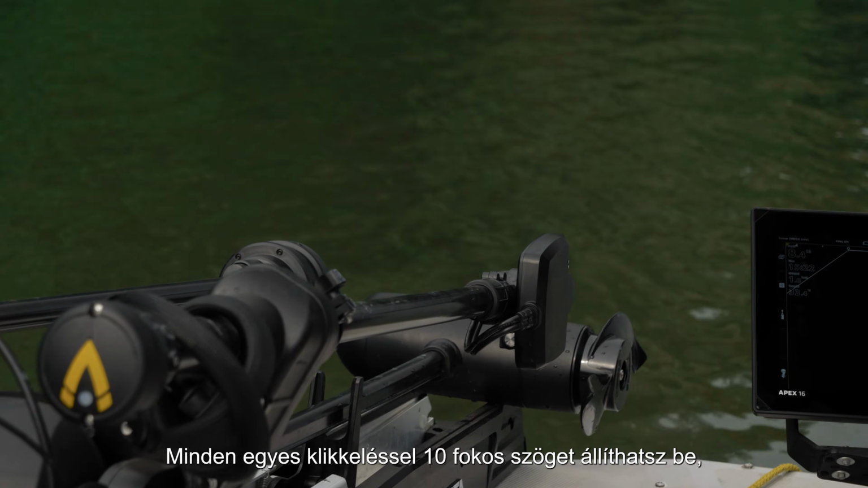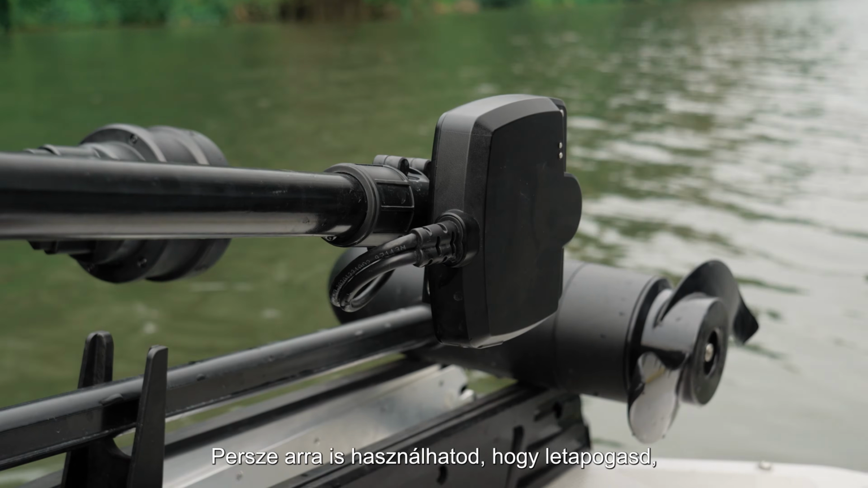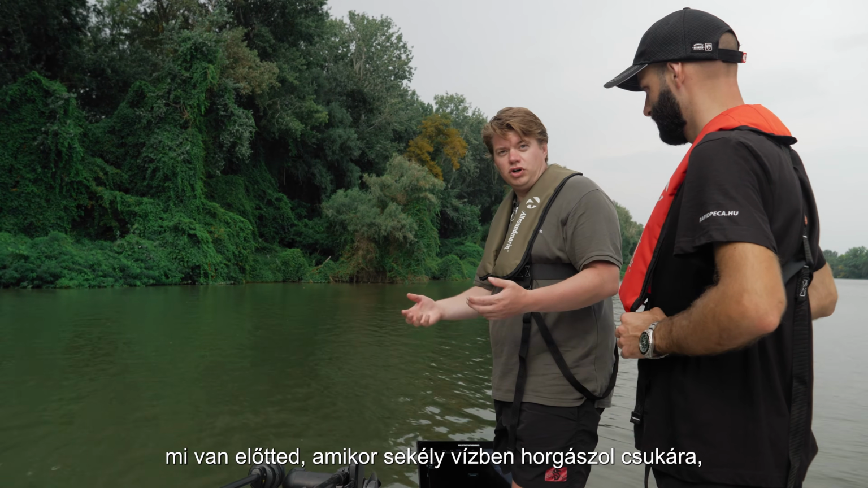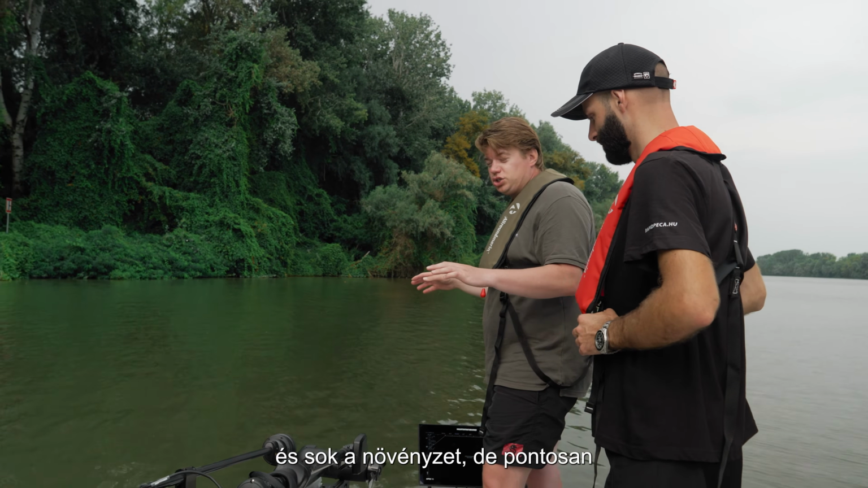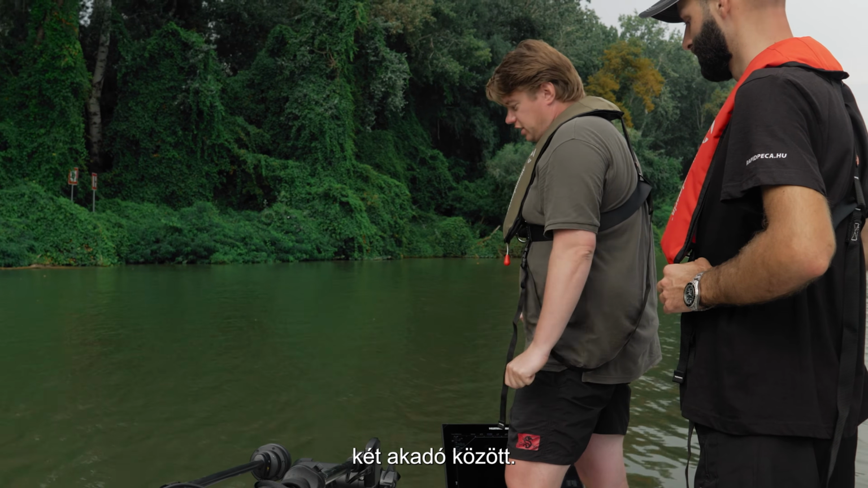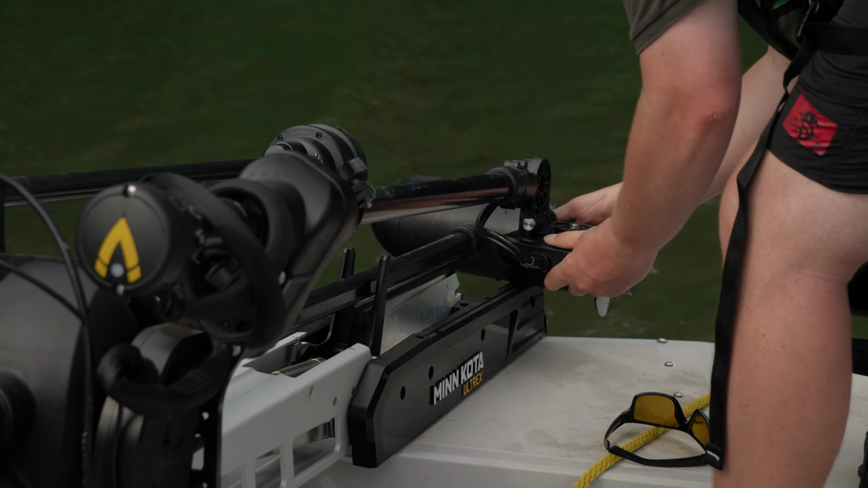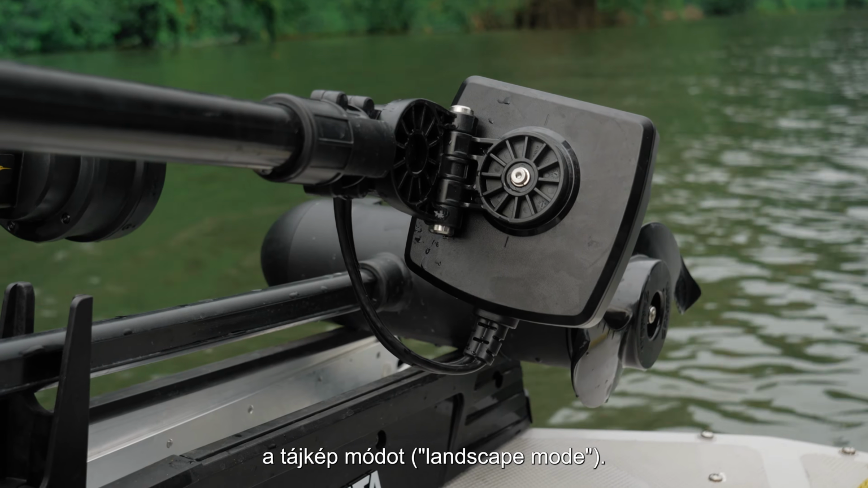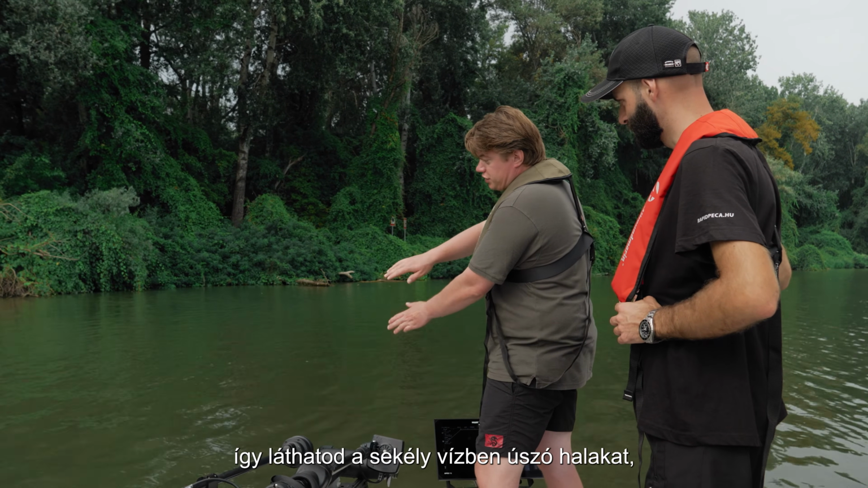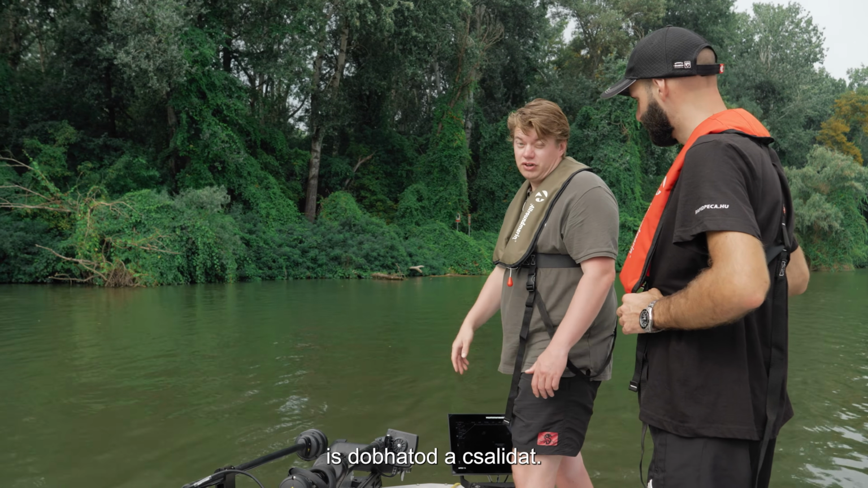and it's one click for 10 degrees of angle. Now it looks down. You can also use it to scan what's in front of you when you fish in shallow water for pike and you have a lot of vegetation and you want to hit precisely a small area between two pieces of wheat. Then you can use the landscape mode. The sonar beam is now flat and you can see the fish swimming around in the shallow water, and you can cast directly in front of their mouth.